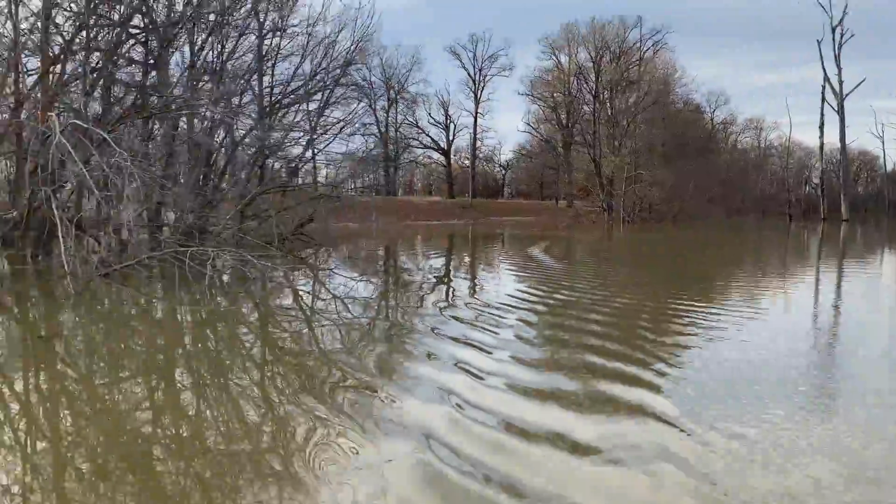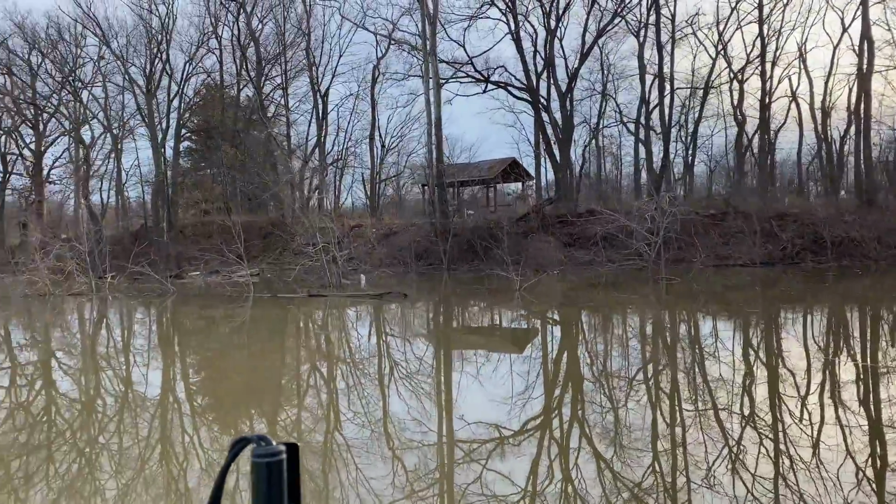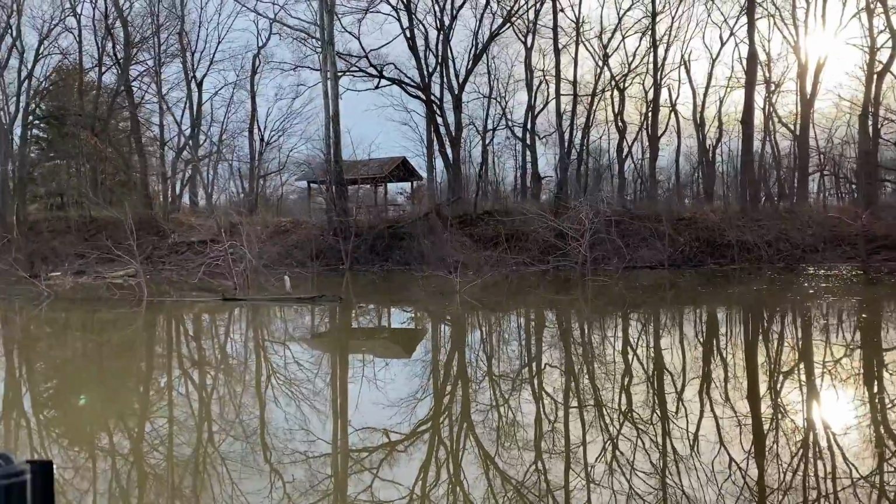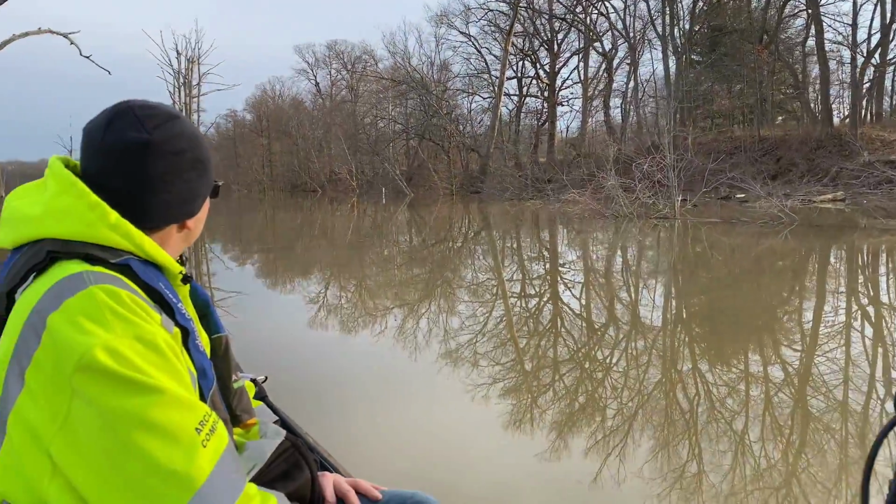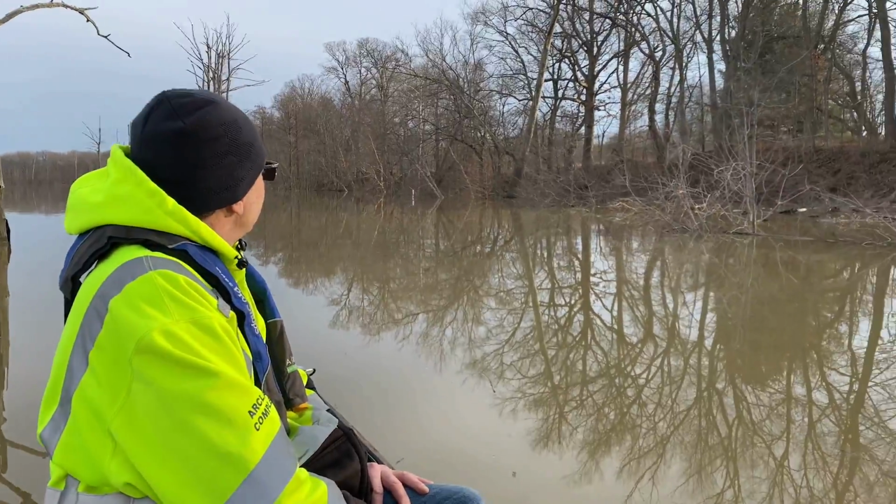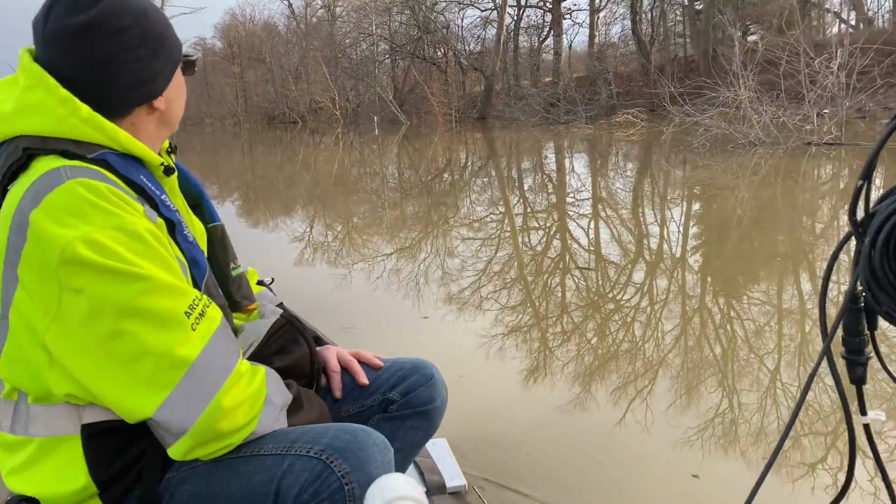So there's the boat ramp. We're going to continue to go along here because you see all of this area is kind of open to where somebody could drive in. We're in 16 feet of water. That can hold an SUV. That can hold a big car. So we're going to continue to search all the way down through here.